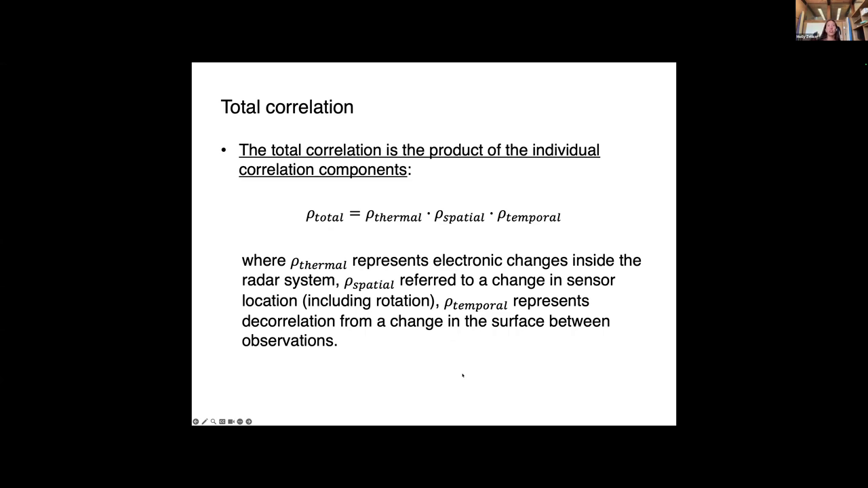So our correlation comprises a couple different components. We have the thermal correlation, which is the electronic changes in the radar system, spatial correlation, which is the change in sensor locations, so due to rotation and viewing angles. And then we have temporal correlation, which is the decorrelation from changes in the surface scatterers.